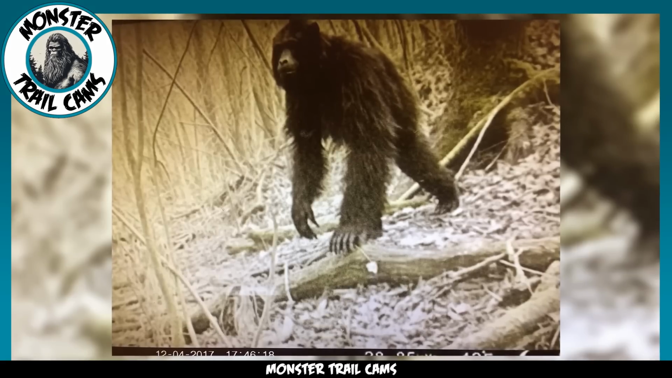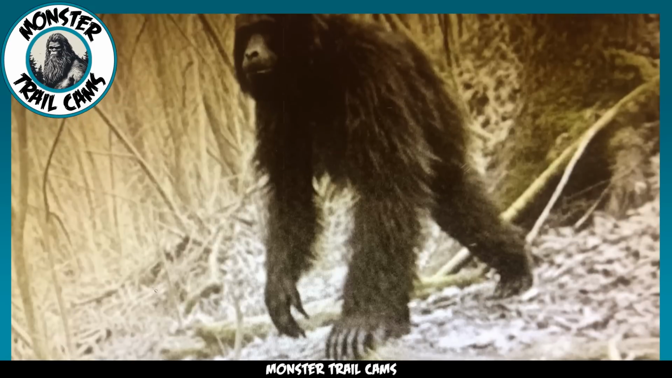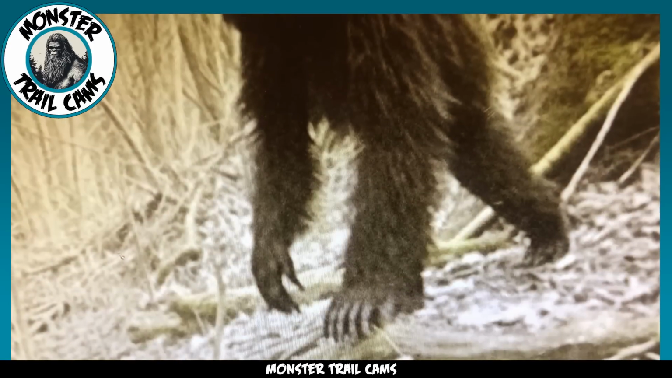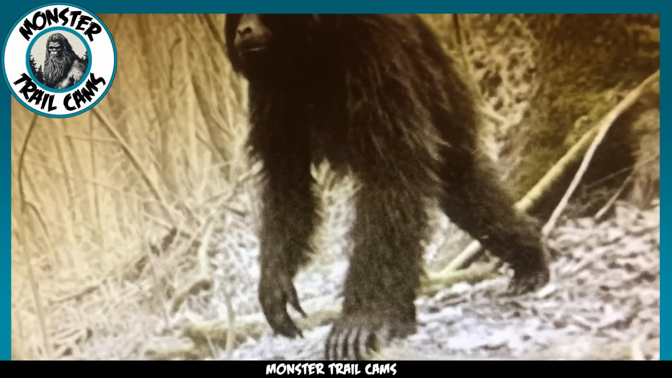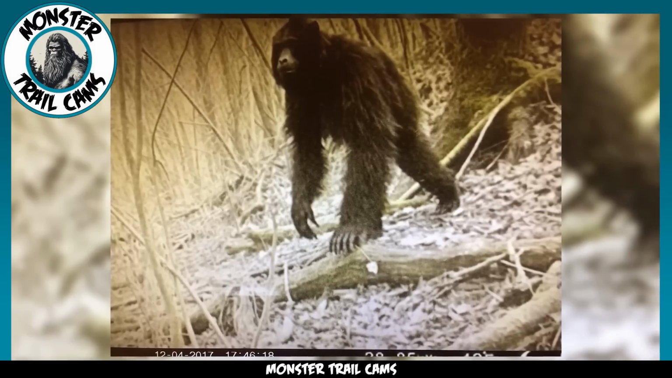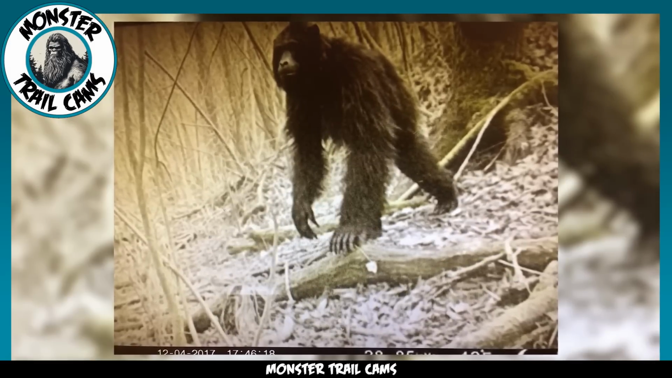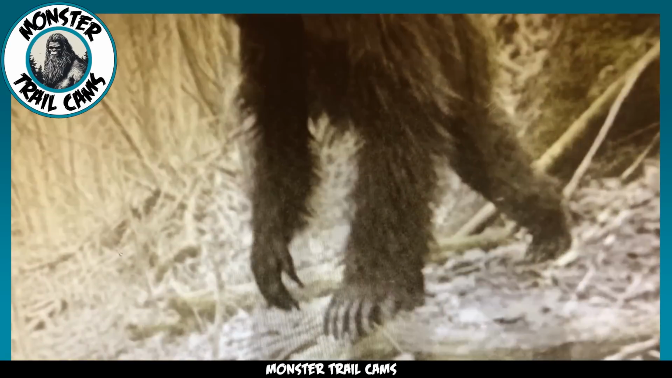Here we have an intriguing still image that has captured the attention of many. It depicts what appears to be a fascinating creature, a peculiar combination of a bear and an ape. The question arises, could such creatures be real? Is it possible that this elusive creature is none other than the legendary Bigfoot? It's worth noting that Bigfoot sightings often lack substantive evidence, making it a subject of great curiosity and speculation. The scarcity of high-quality images adds to the mystery surrounding this giant ape-like being.